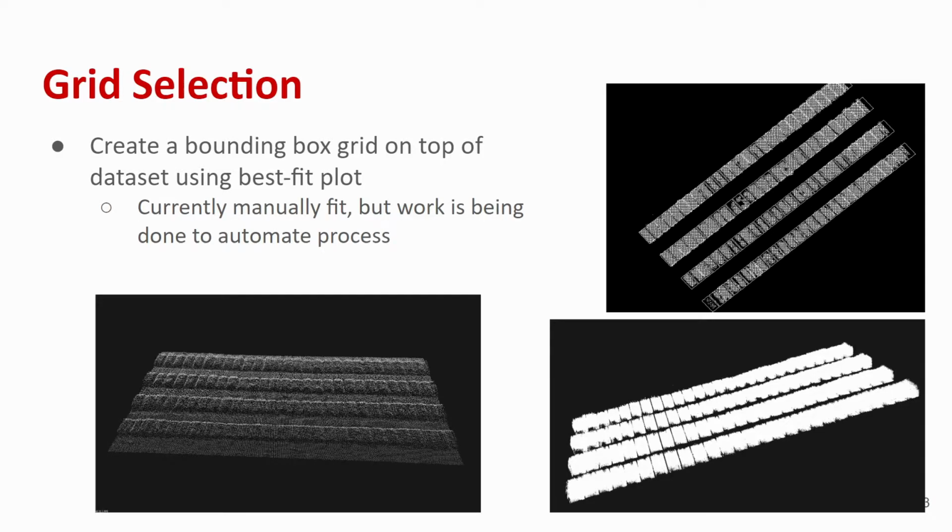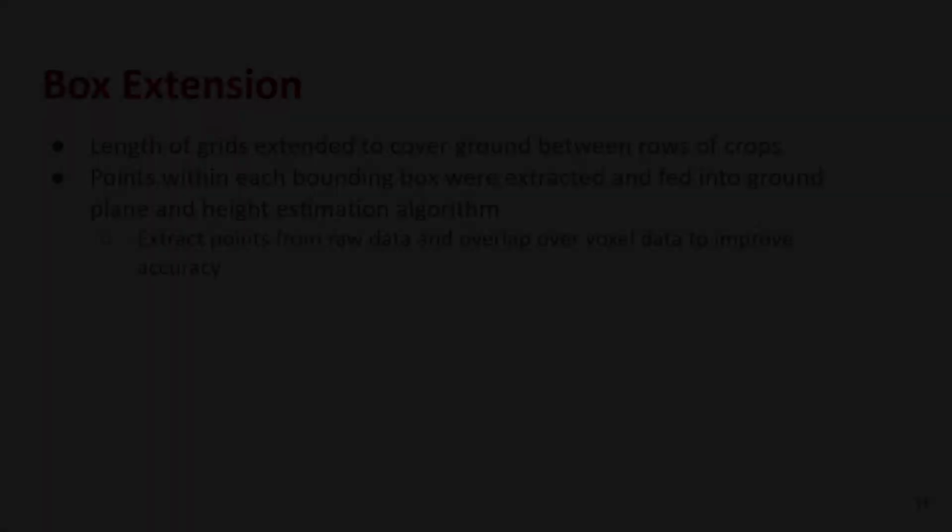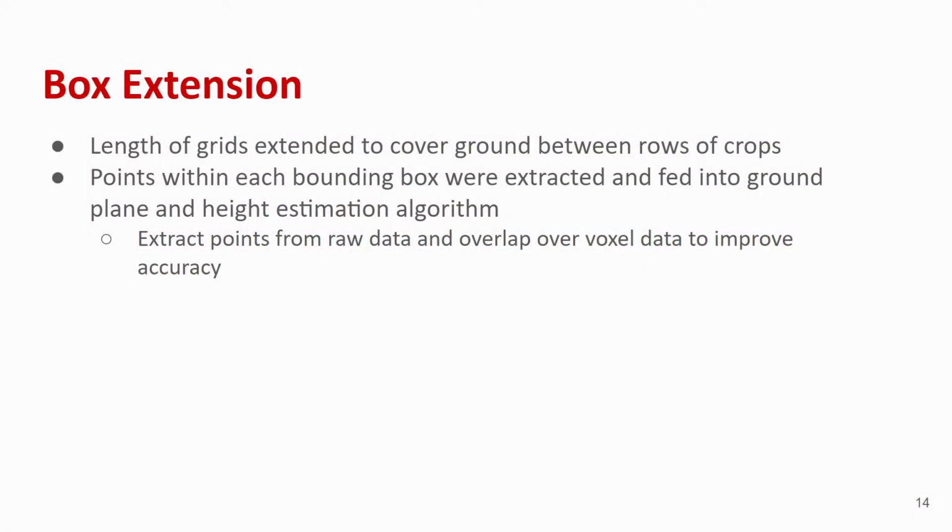As stated previously, we used the raw data to improve the height estimation accuracy. One step of this was to use the grid to extract the raw data corresponding to each plot, as shown in the bottom right. To help with the ground plane estimation, the bounding boxes were extended to cover some of the ground points belonging to the rows between crops. Every point within the extended bounding box was fed into the third stage of the algorithm. We did this for each of the extended bounding boxes to get a height estimation per plot.